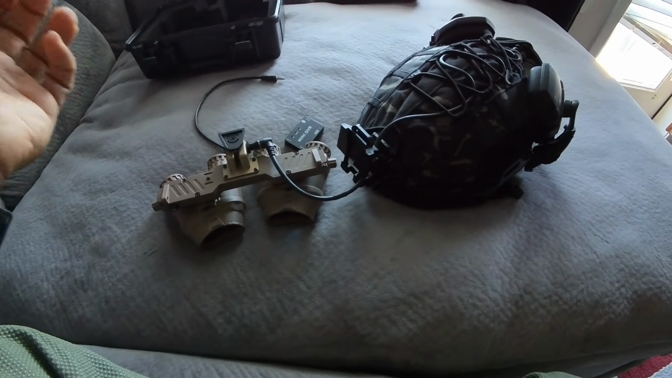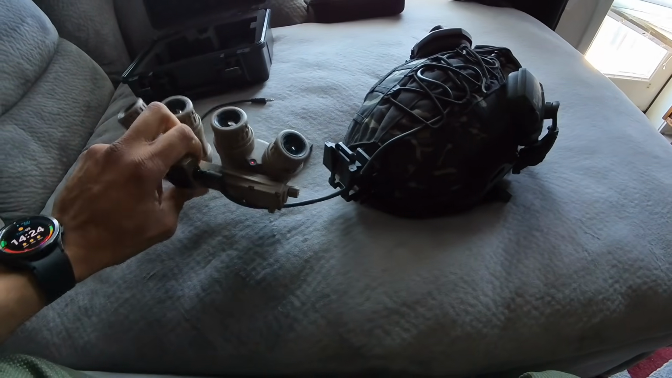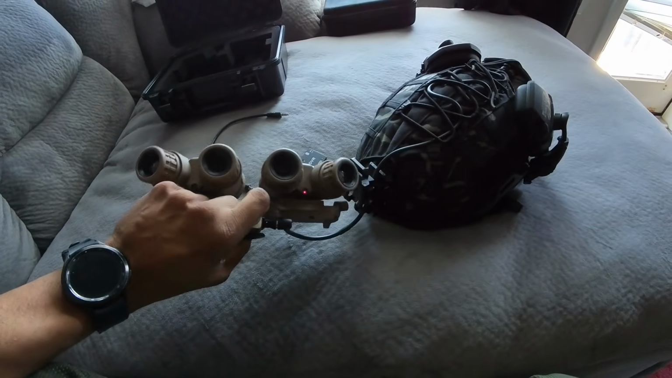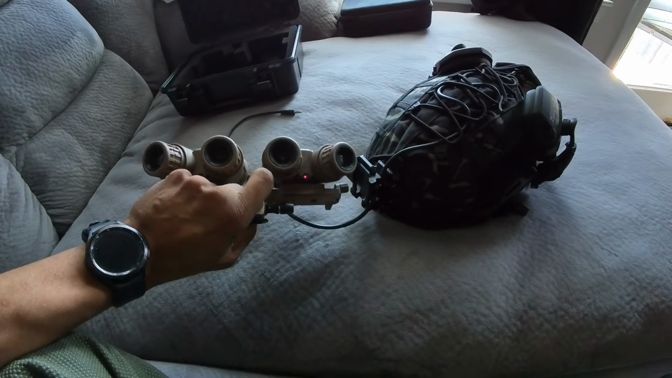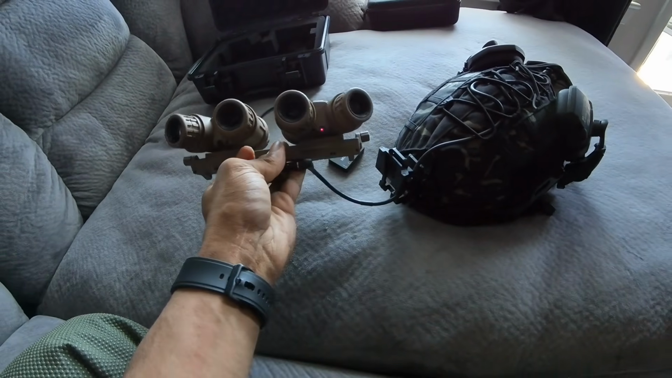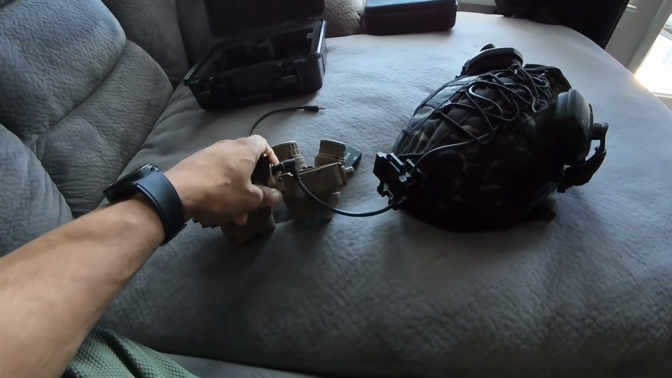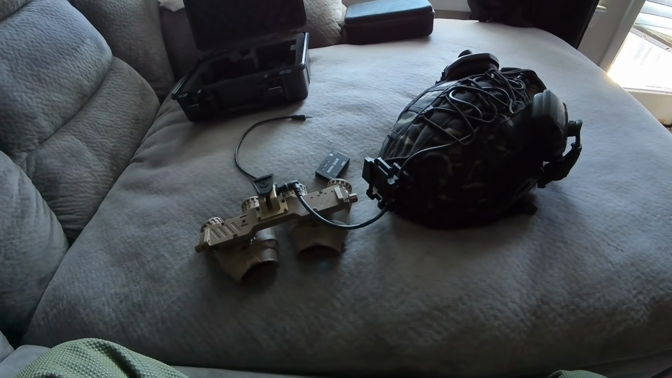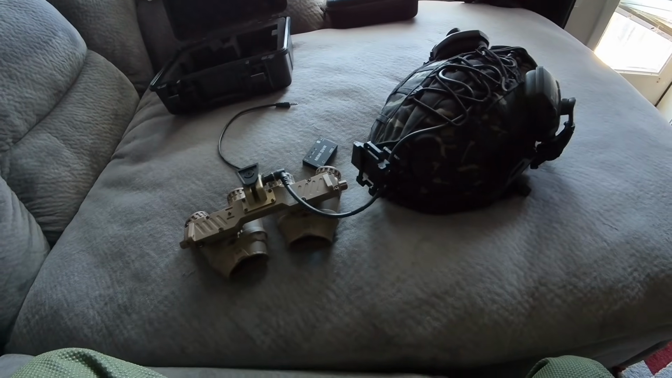Also, what I would like to see is an IR indicator, because sometimes I forgot the IR light was turned on, and it wasn't until I watched my video back later that I saw I forgot to turn that light off, and I had to redo the video because I meant to do it with the IR off. The actual PVS-14 has a small indicator inside the unit that you can see without it messing up your vision, so that you know that the IR is on.